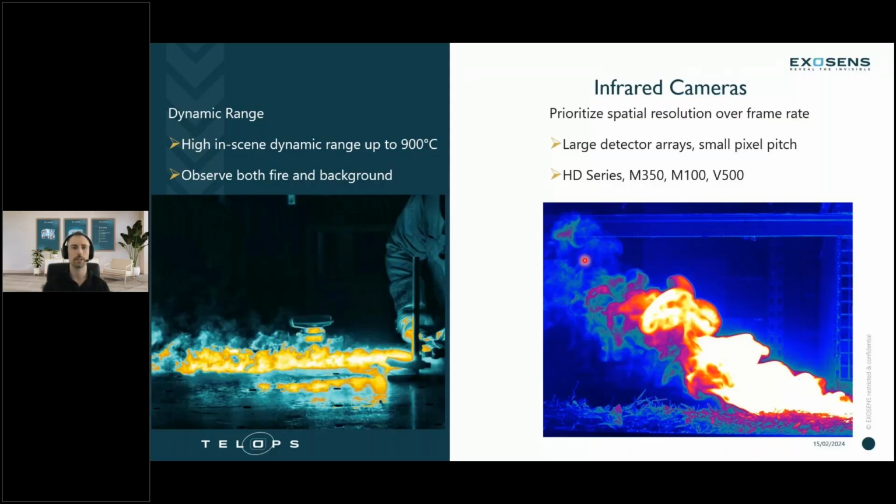Also, maybe the focus is now towards the dynamic range. That's something you need in a camera. Since it's new, I think it would be of great use for wildland fires. It would allow you to see a really large dynamic range of temperatures within a single exposure time.